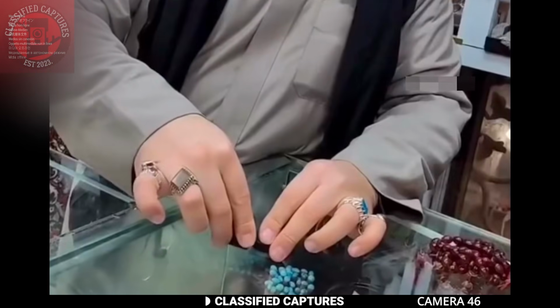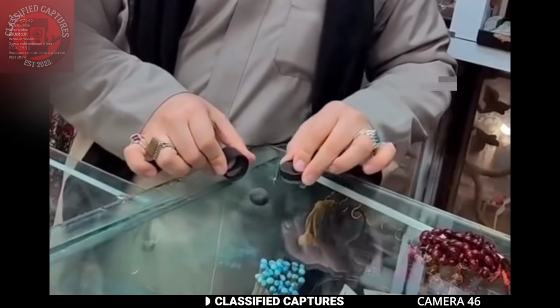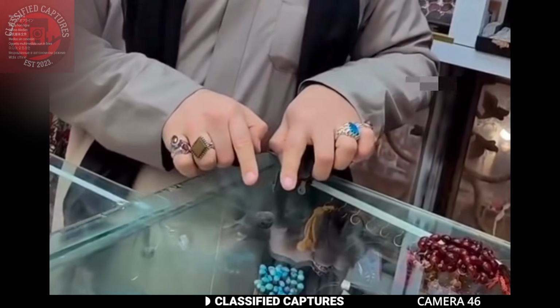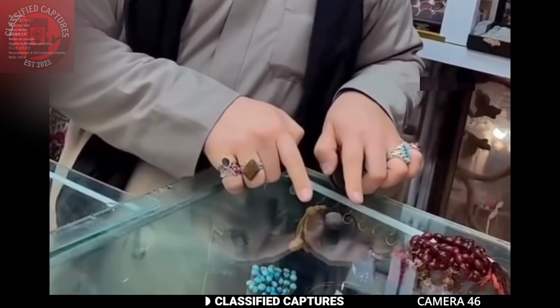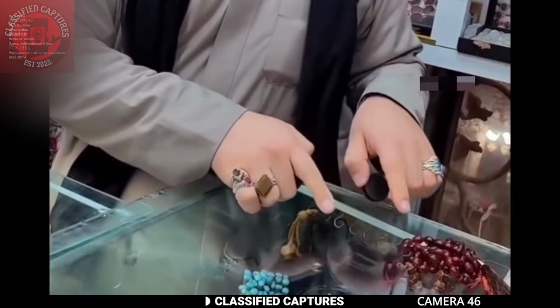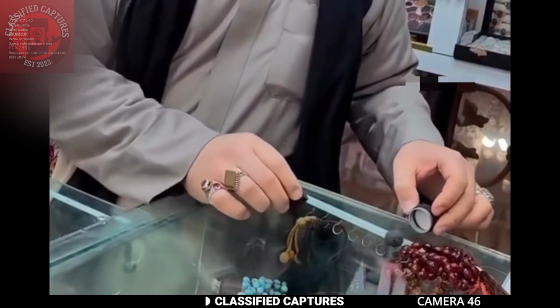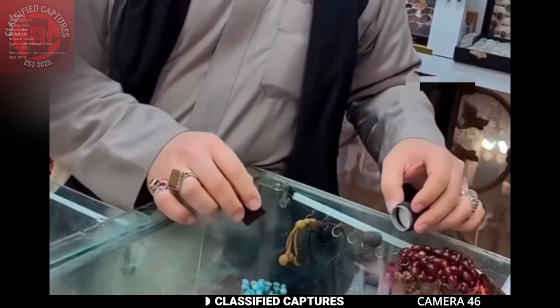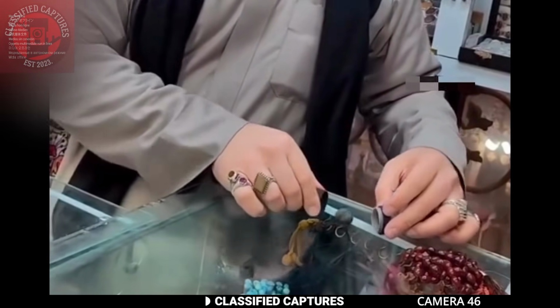In this next clip, a man takes out a small black stone and places it on his glass counter. Suddenly, the stone starts to vibrate vigorously. It's quite a sight. When you look around, it seems the shop is a place that sells pearls, stones, and what looks like beads. Now, we know information on where this particular black stone is from, but the bigger question is, how and why is it vibrating like this?